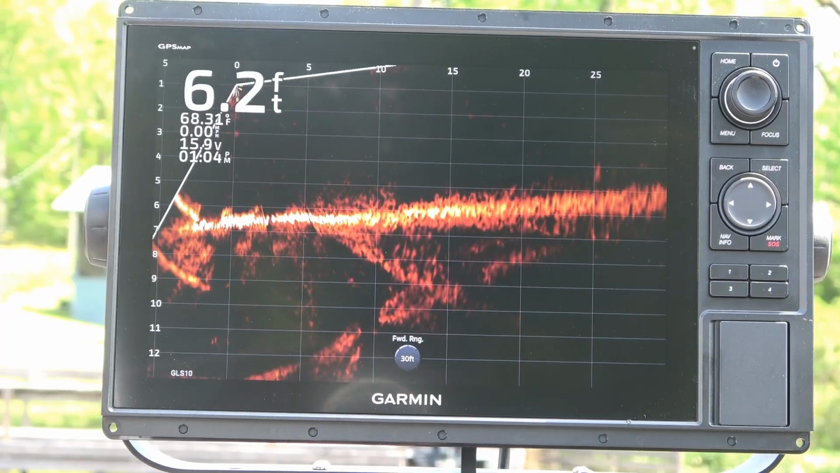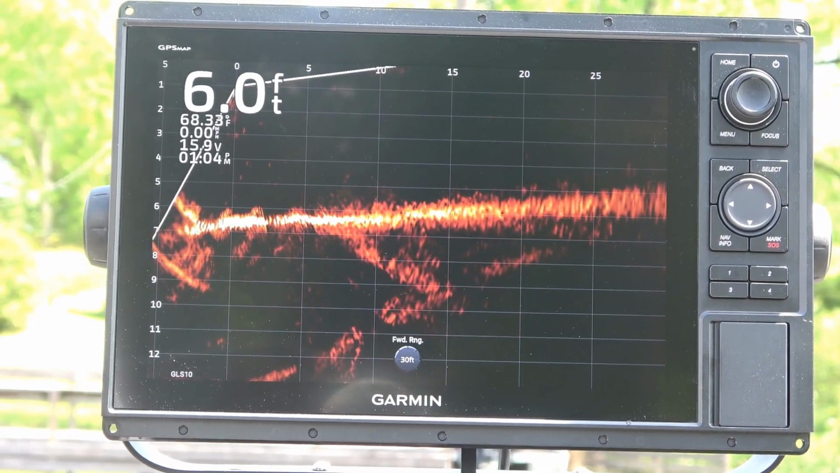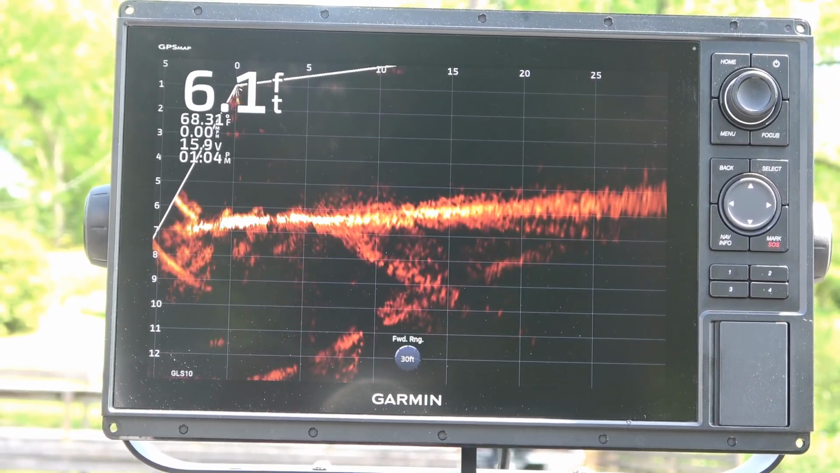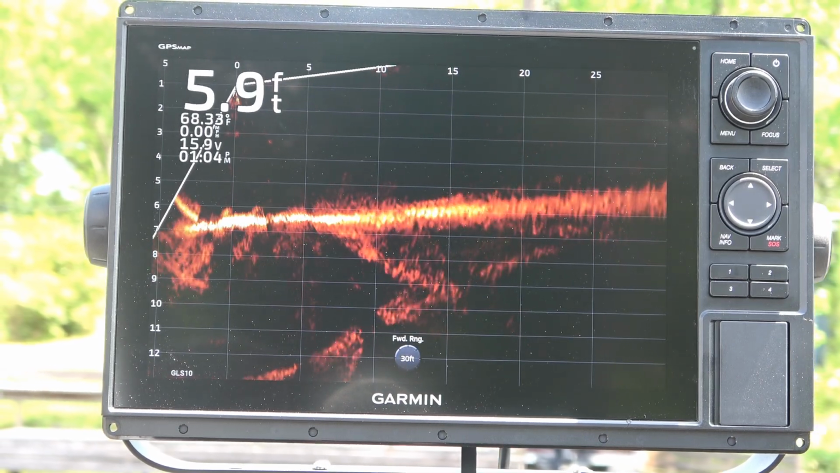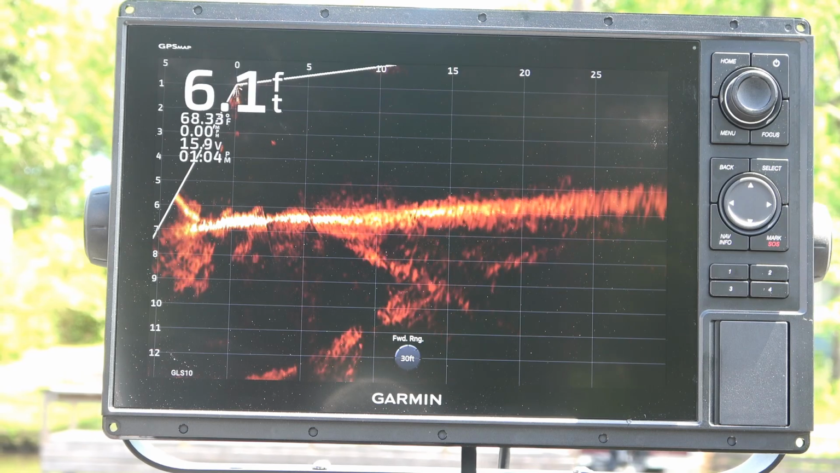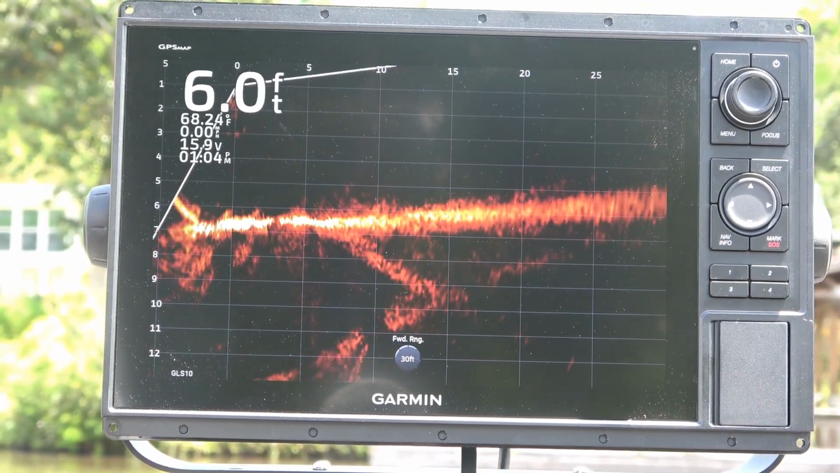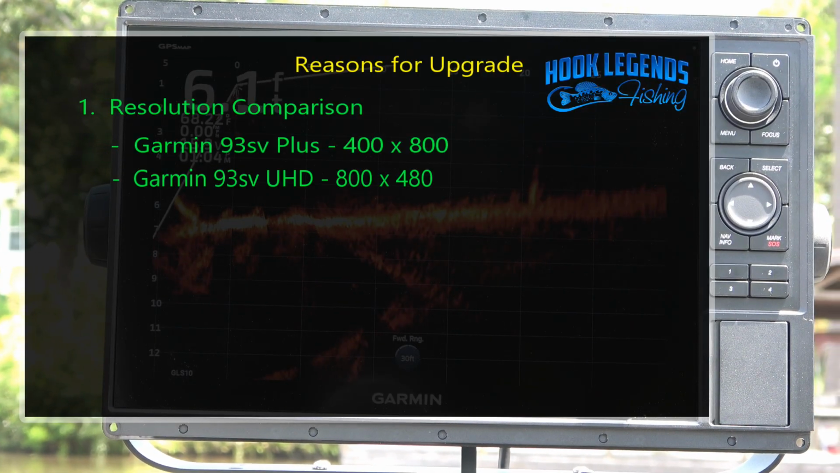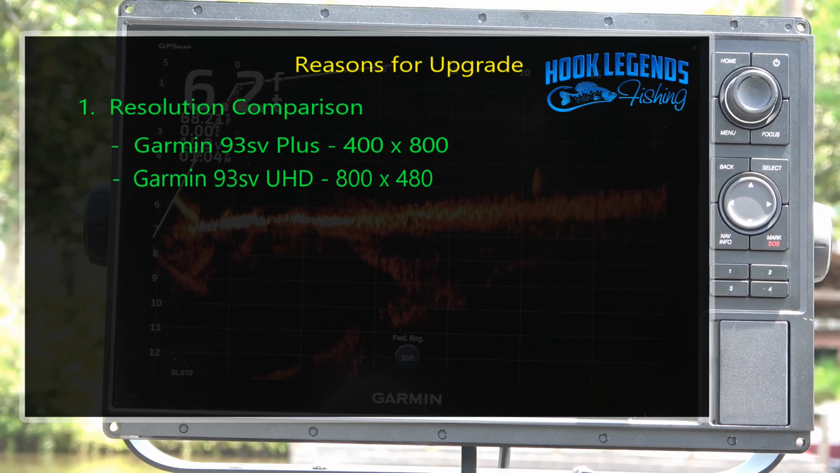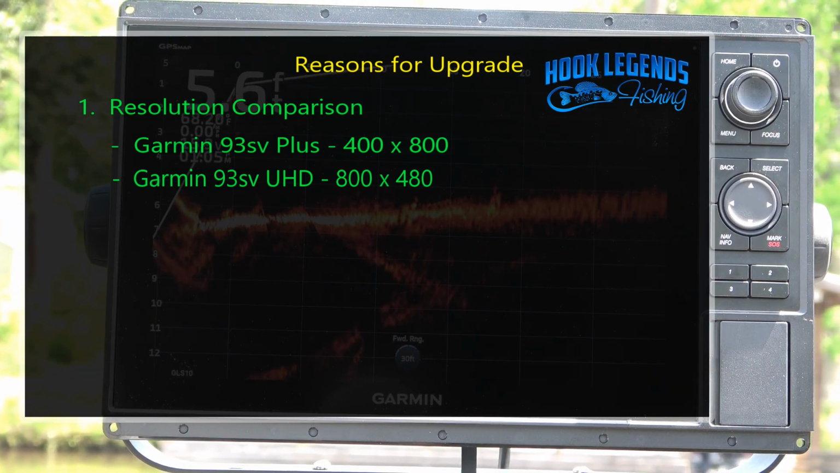But anyway, back to the resolution. I'm going to put the resolution up here on the screen. As you can see, the 1222 has a resolution of 1280 by 800, which is a whole lot better than the EchoMap 93 SV Plus, which is listed at 400 by 800. The EchoMap 93 SV UHD is 800 by 480. Just so you have everything, some more comparisons here.